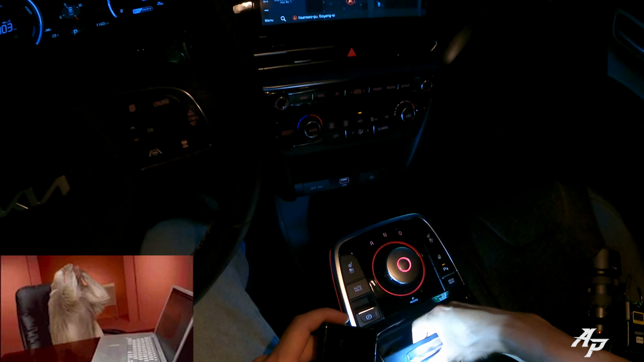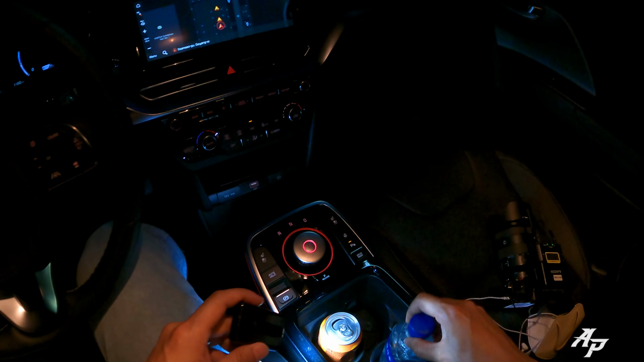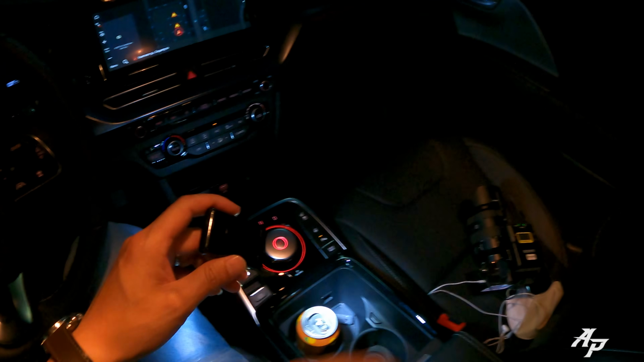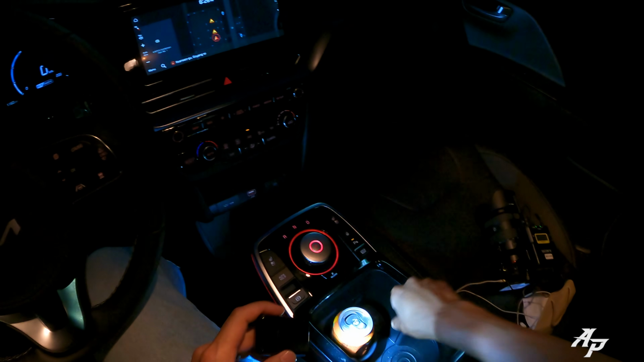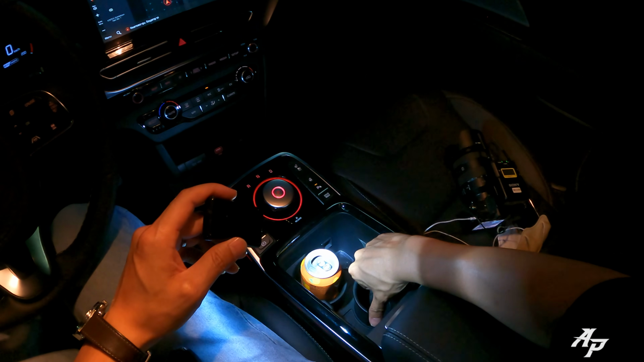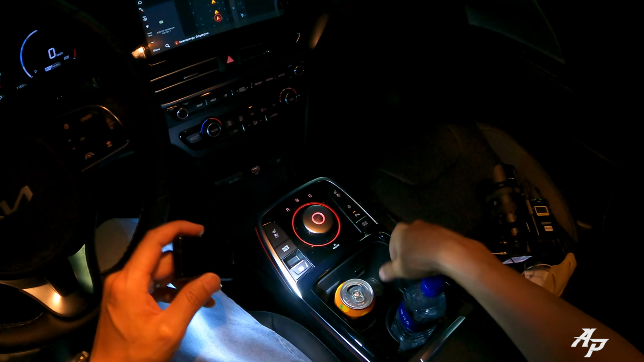The can is stuck here. So what do I do? Okay. Okay. Oh, I thought I broke it. There are also two cup holders that go in like this. Very smartly designed. So you can do that.